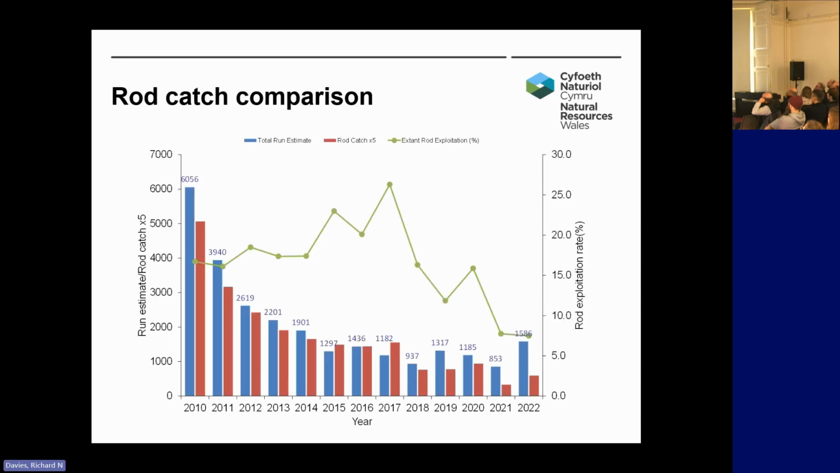And okay, so finally, I just moved onto a comparison of the rod catch if I've got time still. So here I've got the run estimates for the Teifi. The blue bars are the run estimates from the counter going back to 2010. And the maroon coloured bars are the rod catch, and it's the rod catch divided by 5, so I've got them both on the same axis. And we can see that the rod catch has really closely mirrored the salmon run estimates from the counter. We get a bit more discrepancy in recent years.